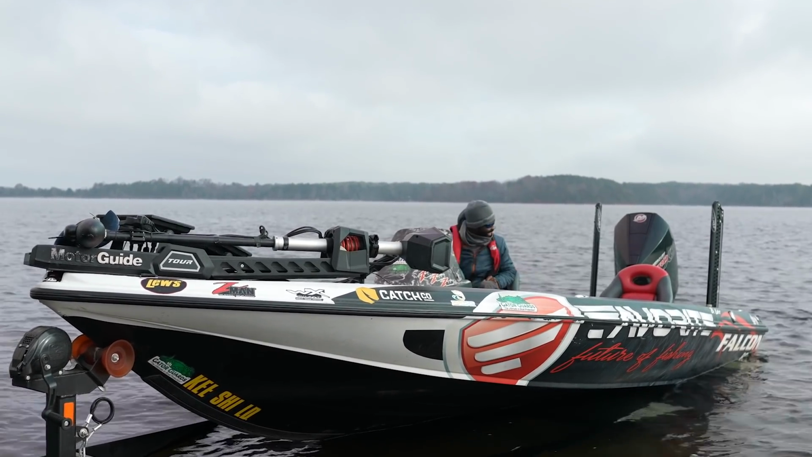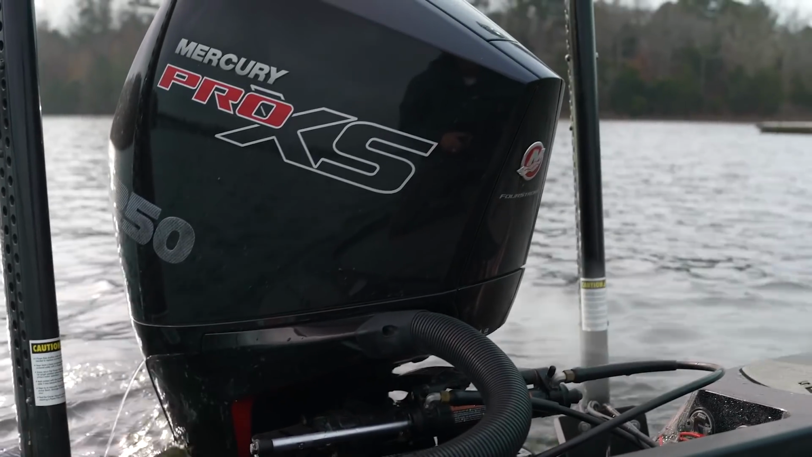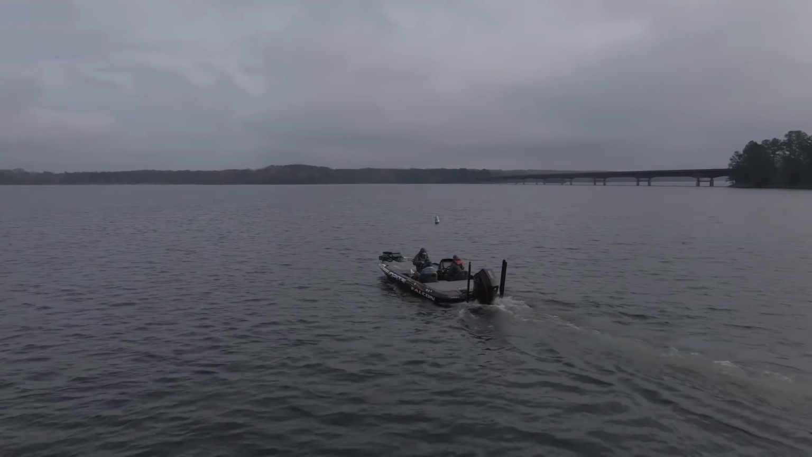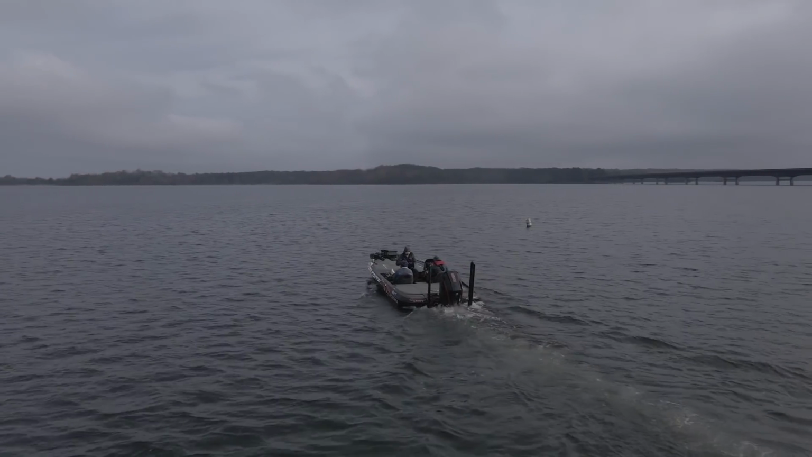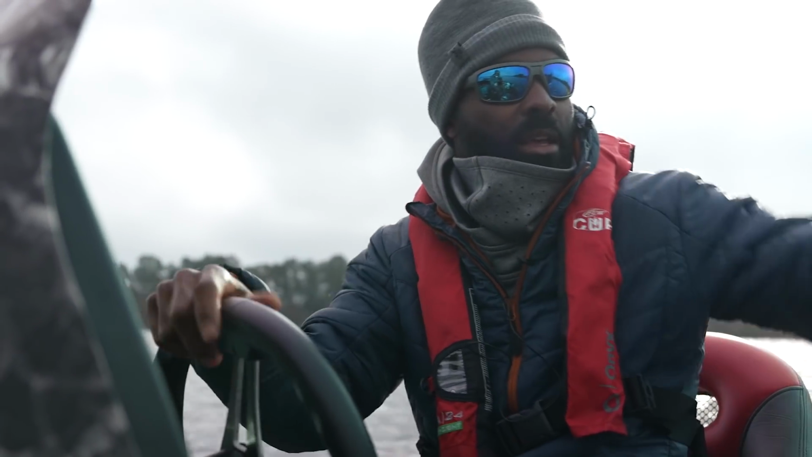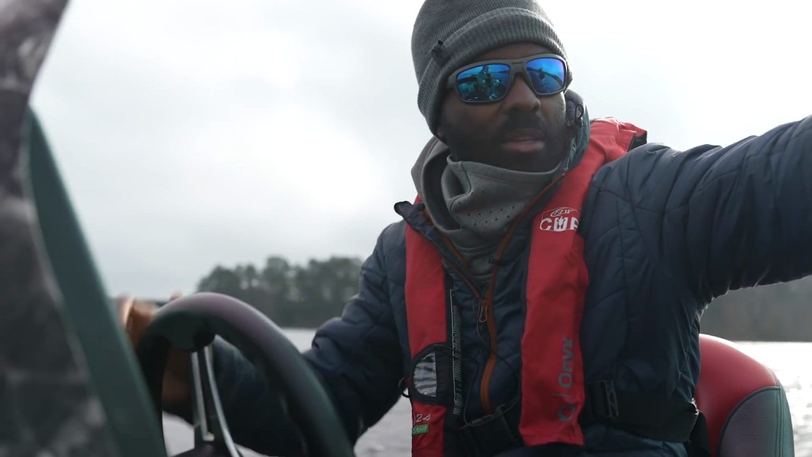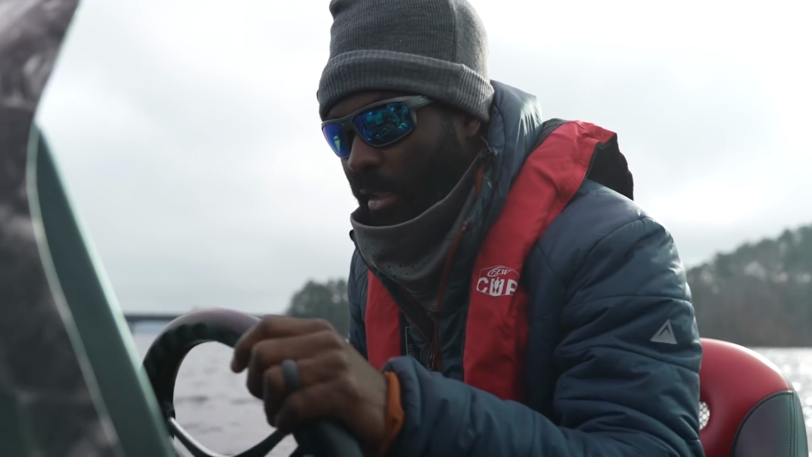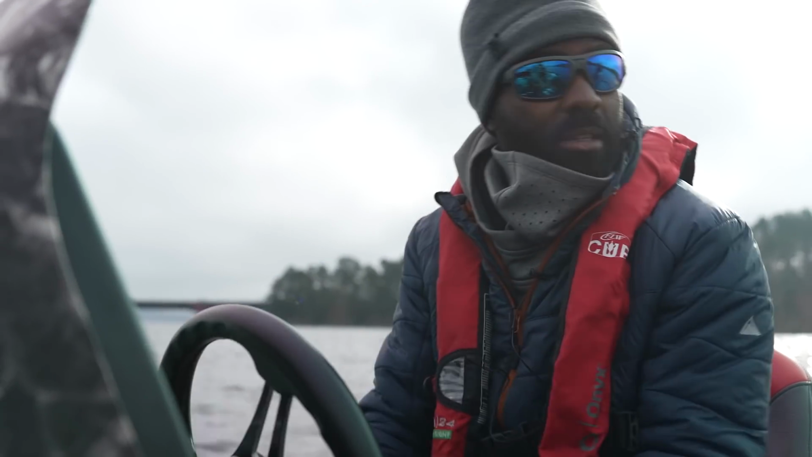Did you hear it? Let's see what those birds are working on. There's a roadbed right here on the ramp. Like that, before they backed up the lake, there used to be a road that runs all the way across here, all the way to the other side of the lake. And so obviously that's a good place to fish.